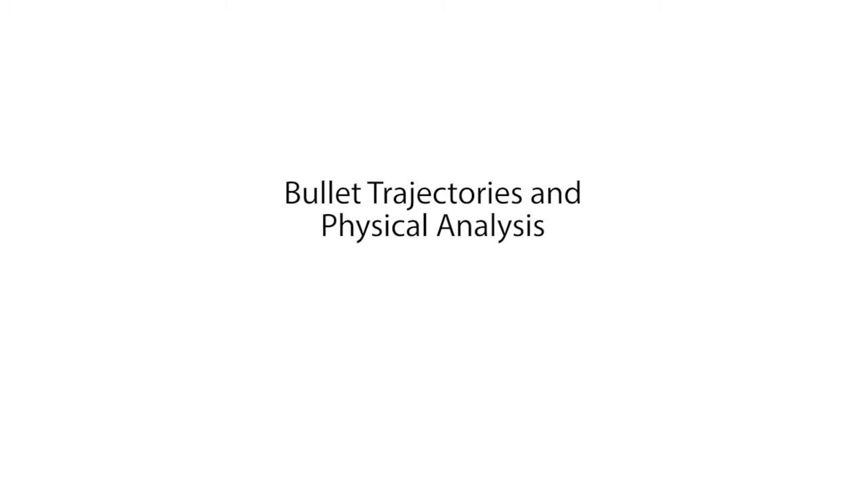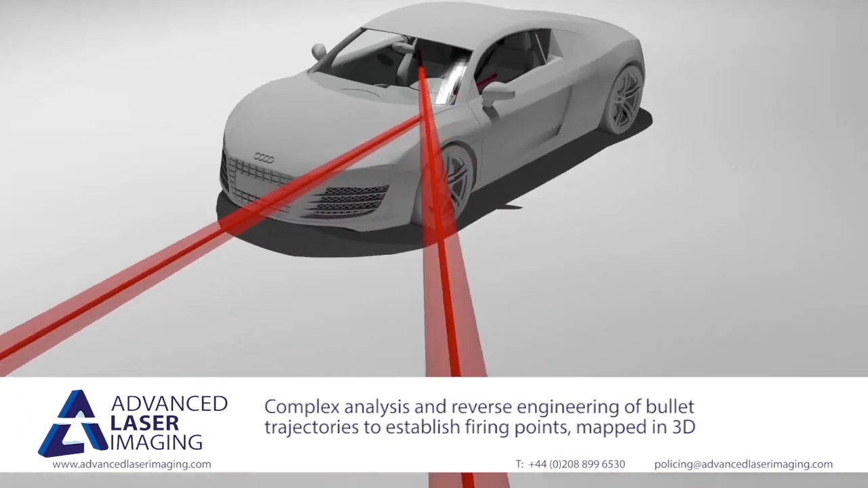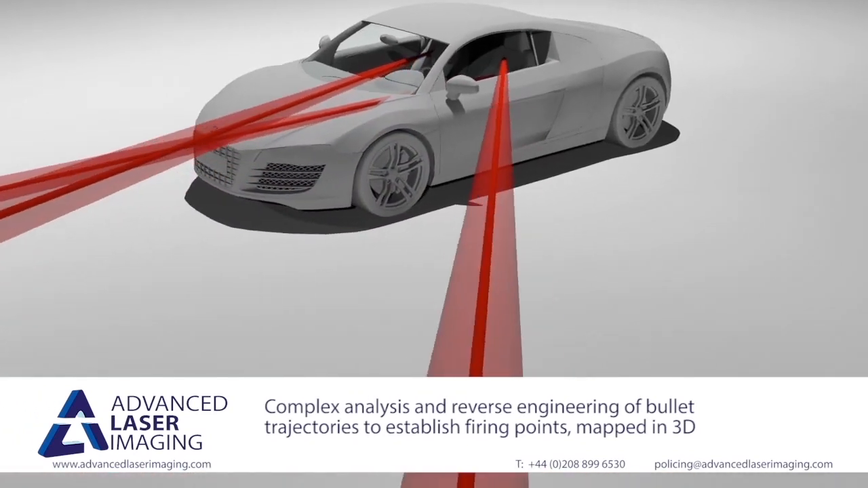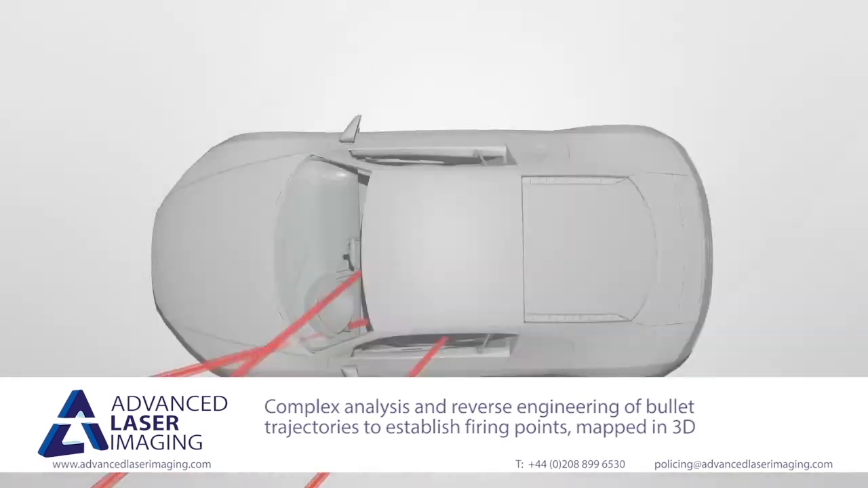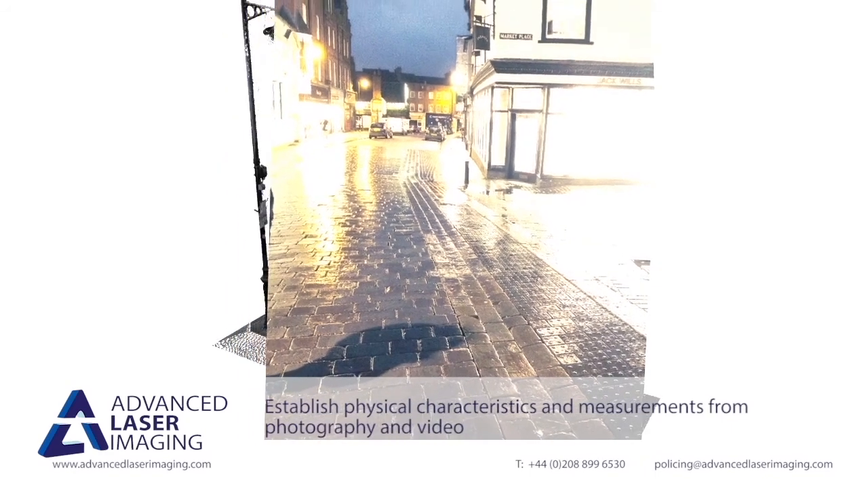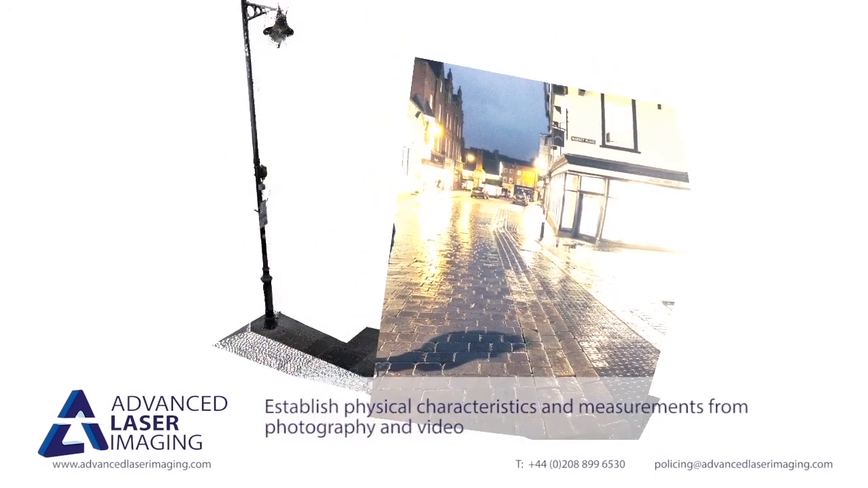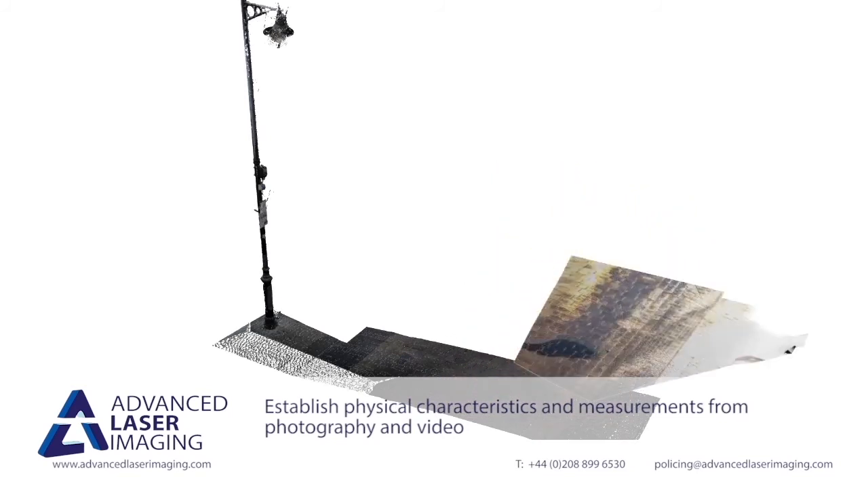Now let's investigate how we can help with bullet trajectories and physical analysis. Reconstructions of complex cases often involve evidence, such as bullet trajectories. It is possible for us to take expert evidence, such as trajectory rod placement from a ballistics expert, and accurately incorporate this into our immersive 3D environments to conduct analysis. We can use images or video footage to derive position information or physical characteristics.